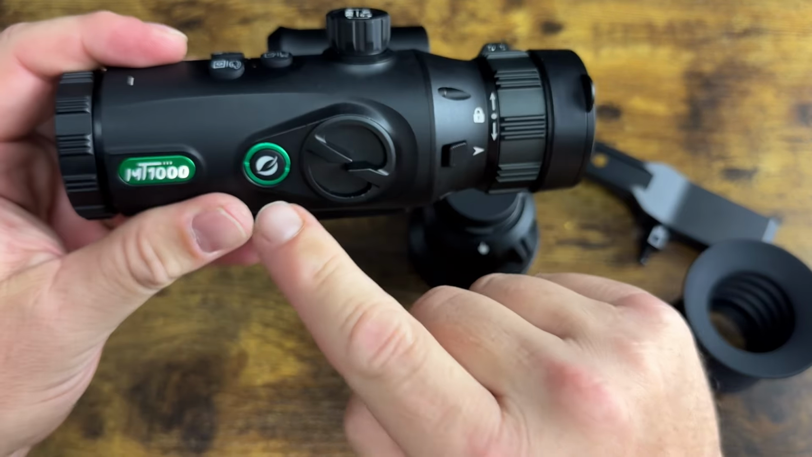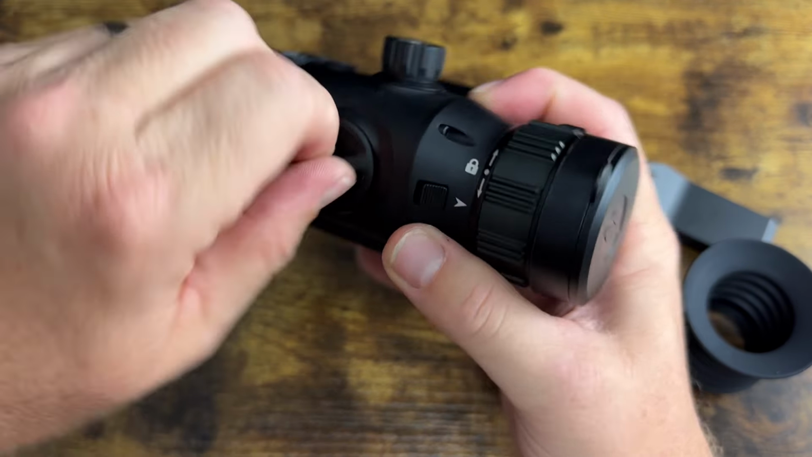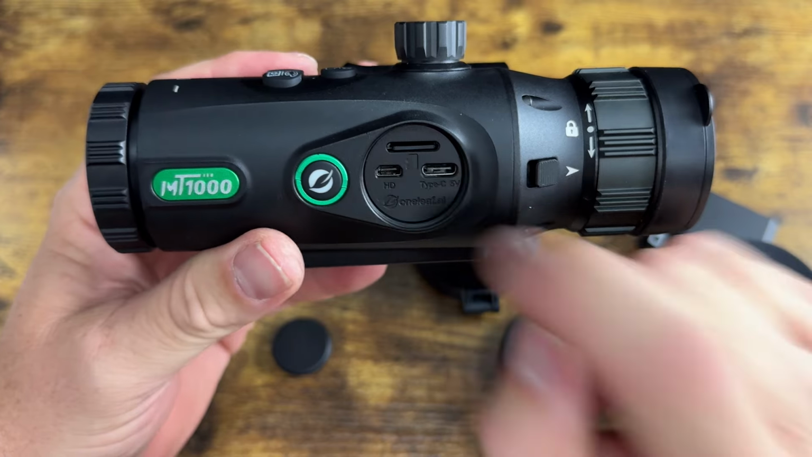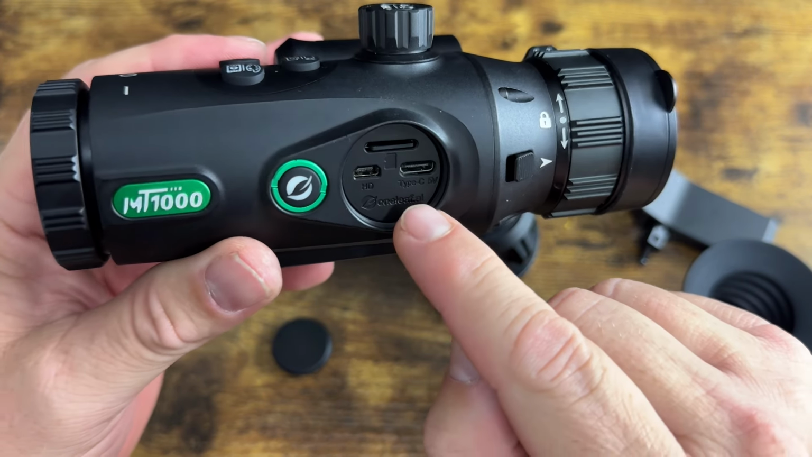This is your power button. This is where all of your SD card is stored right there. All right, there's the HD, and there's the Type C.